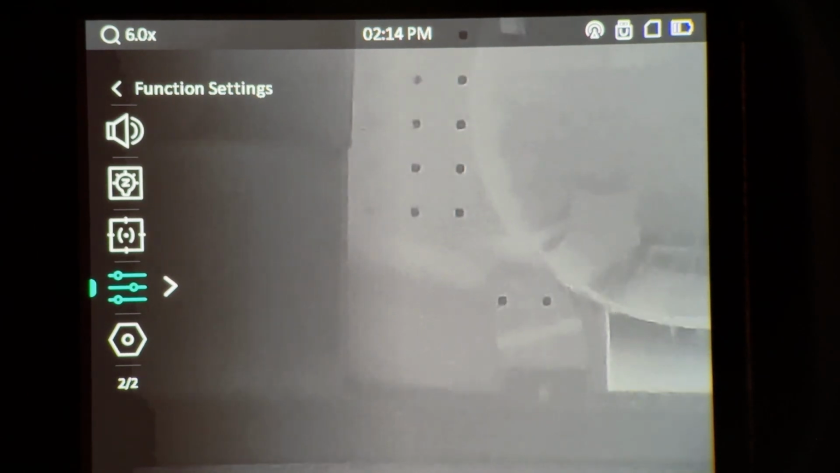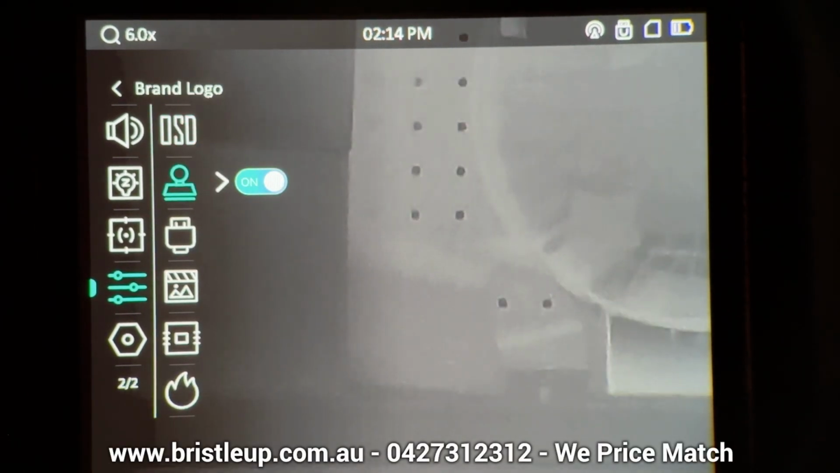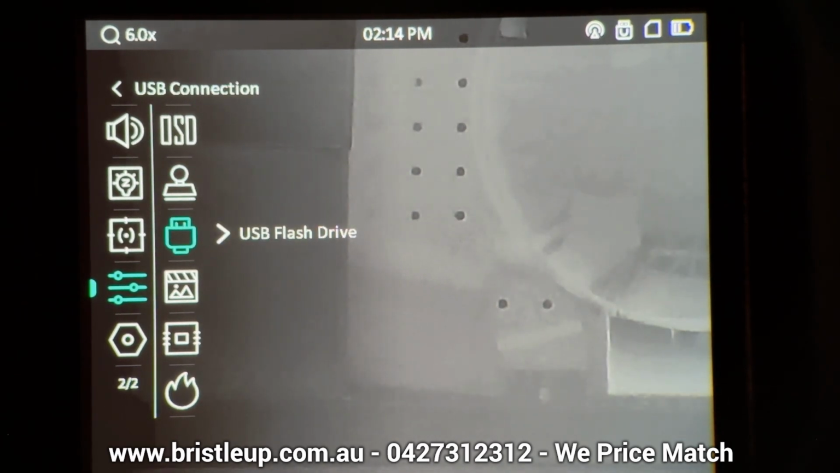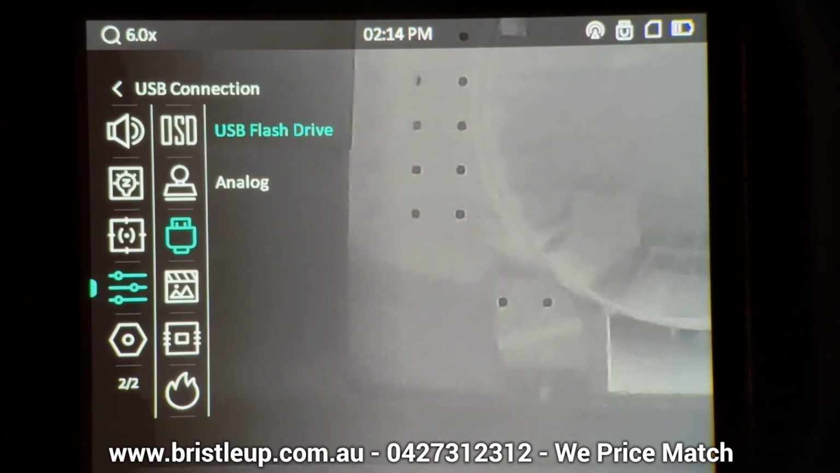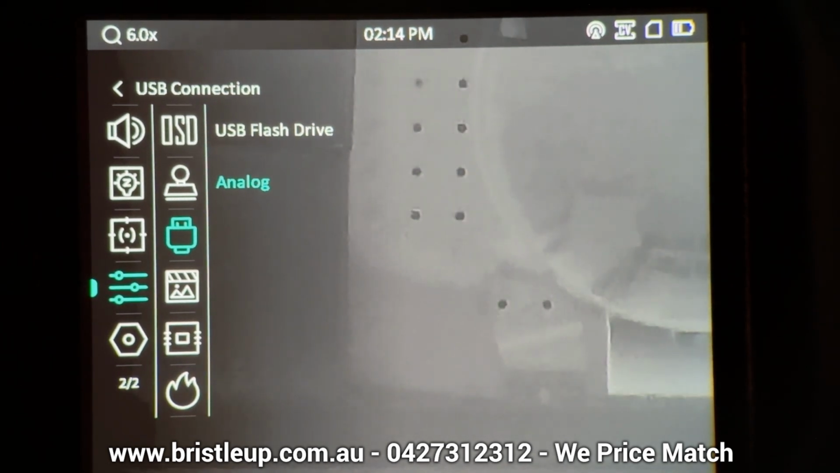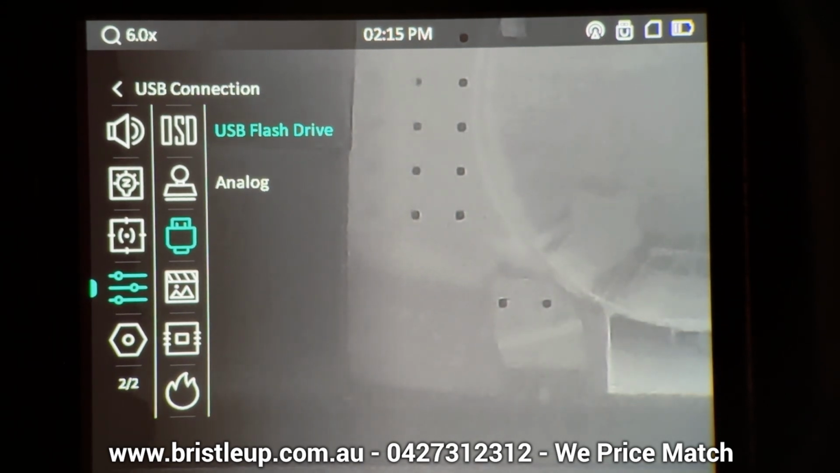Now when we go into here, we have our OSD, our brand logo display, and we have our USB connection type. So if you go into this, if you're trying to use this to a monitor, you will need to change this over to analog. So that'll send out the video signal to your monitor if you're doing a hardwired setup. And if you want to download footage off the thermal, you need to have it on USB flash drive.